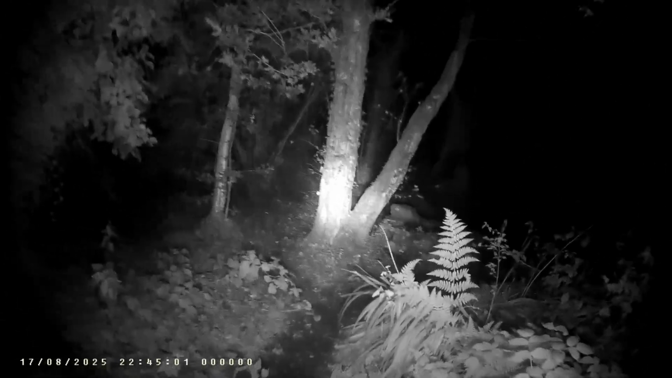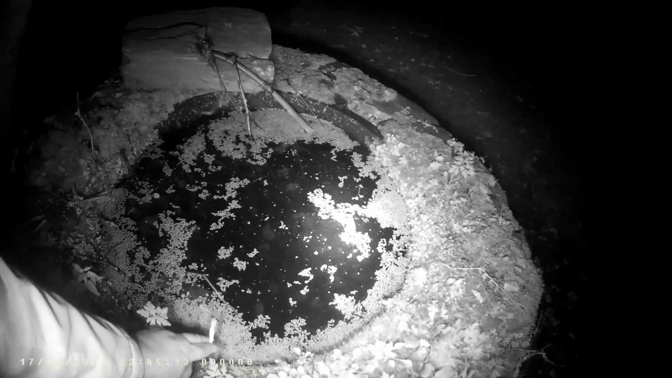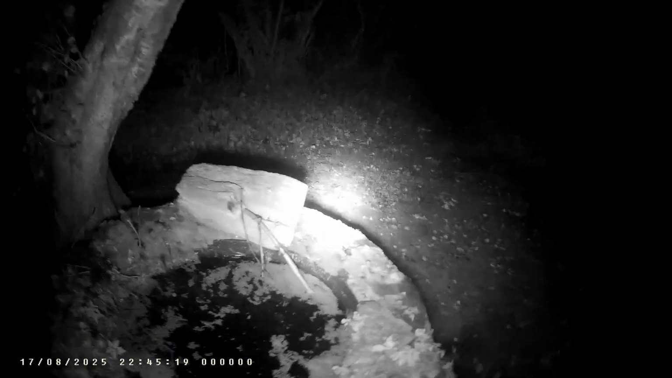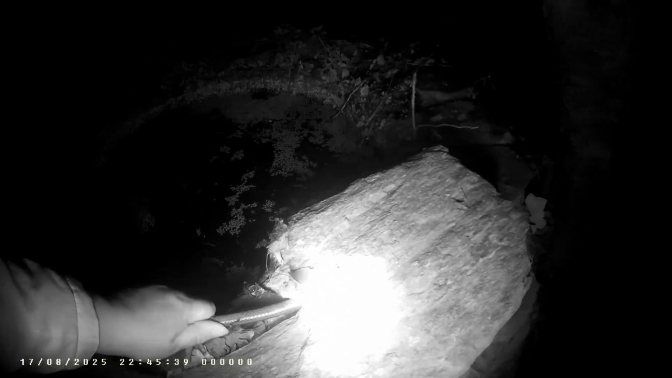There was a wee artificial pond here. There it is. It's kind of like a plastic basin kind of thing. That water supply hasn't been running in a long time. I think this pipe is just stuck in here into this rock.